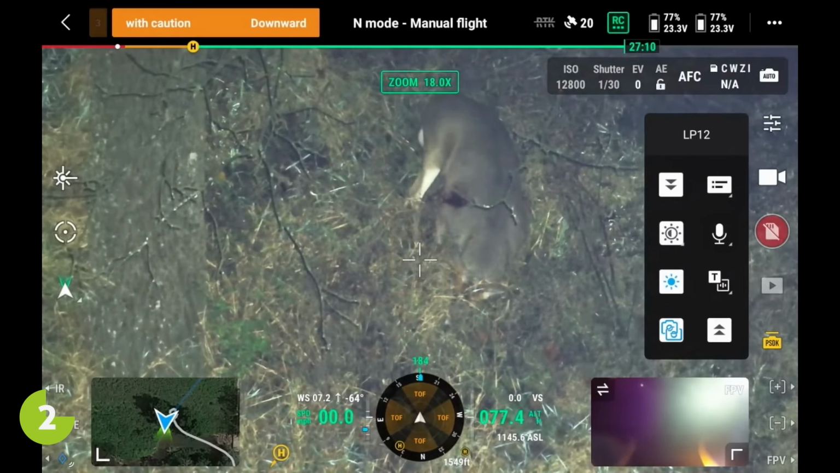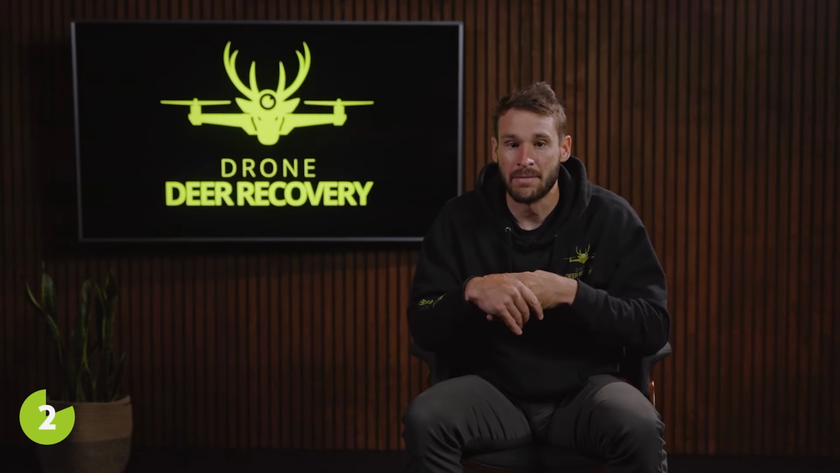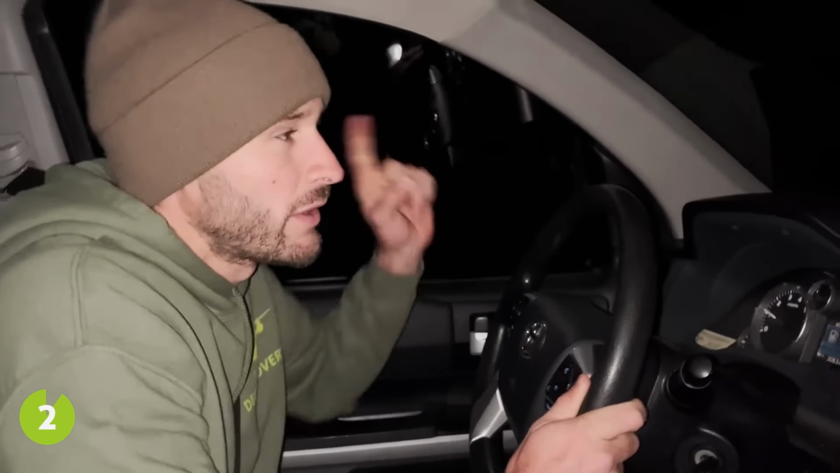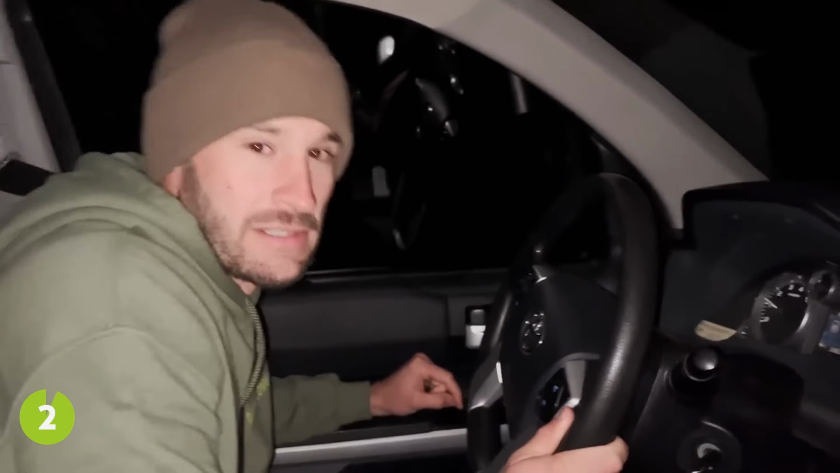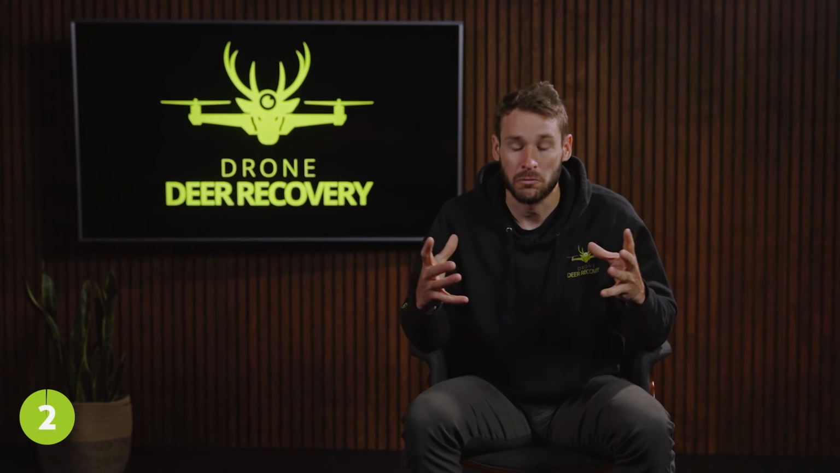There's the hole. Dude, see the hole. Is he dead? No, he's not dead. With this wound on him. Unfortunately, to this day, I don't know if the deer made it or not. I know that the hunter was not able to recover the deer, but outside of that, I don't know if the buck pulled through.